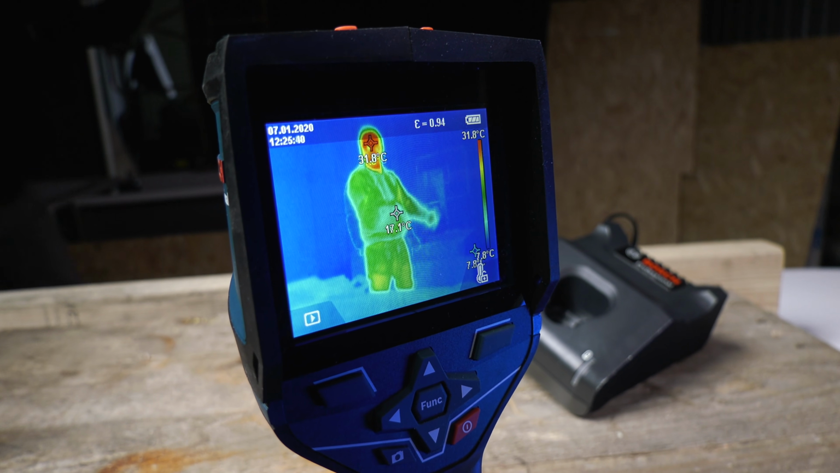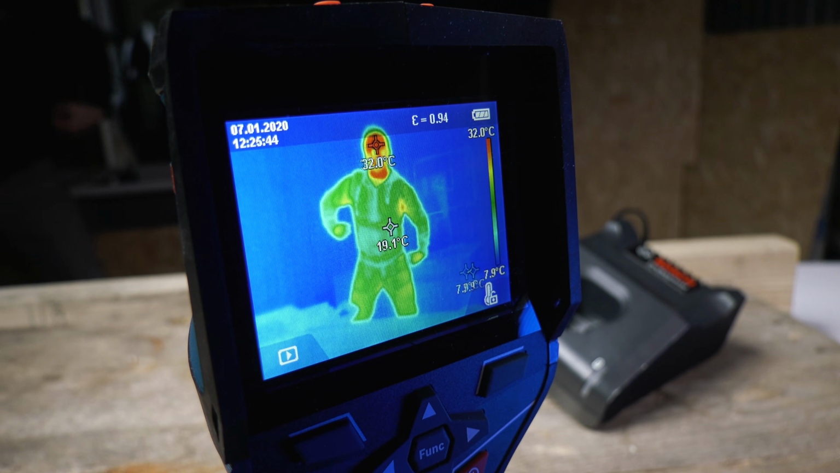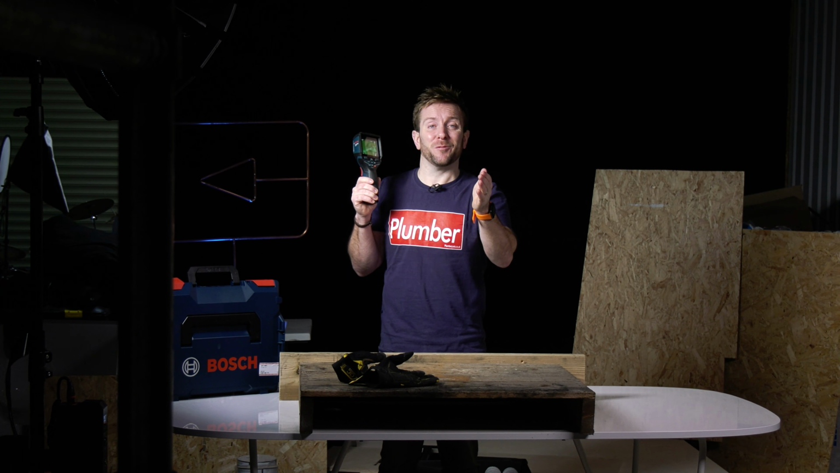We've got loads of bathroom jobs. We've got adding a radiator to a heating system, which I know is going to help you out loads. And also a downstairs toilet that we're going to be doing all in my house. And my wife's going to be chuffed when I finally get it done.